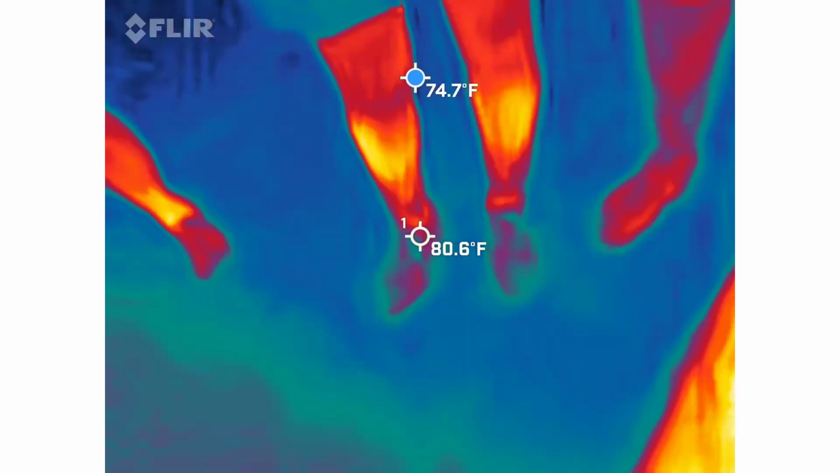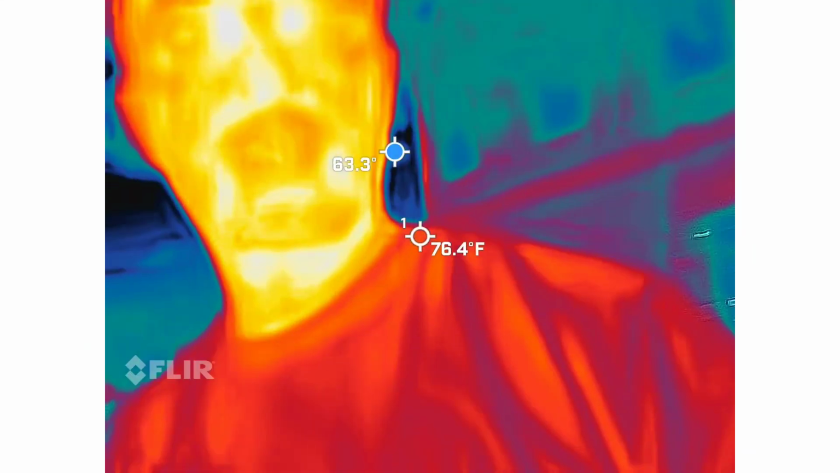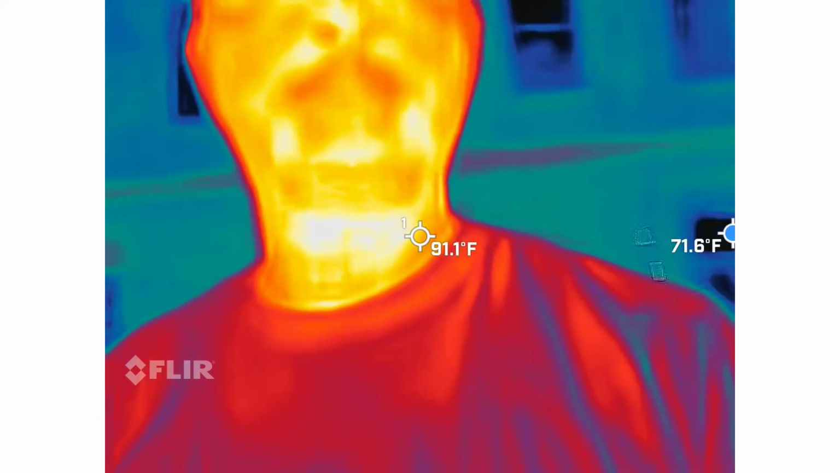Thermal imaging inside of a ghost hunt. So quick demo of what you guys are going to be looking at. Why would I want this?